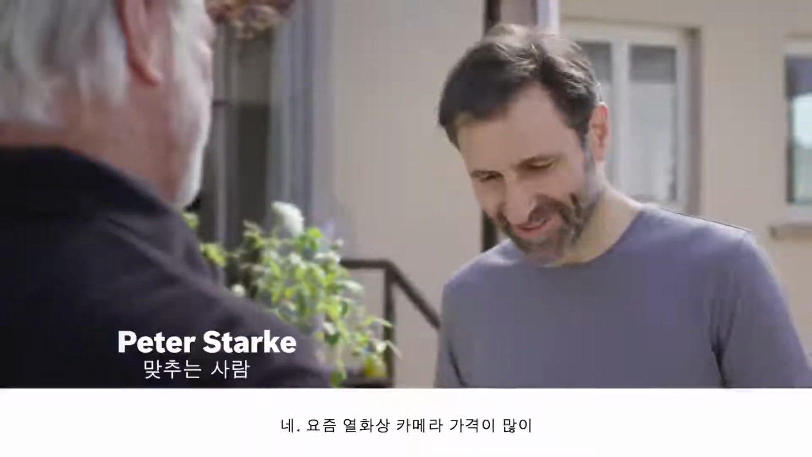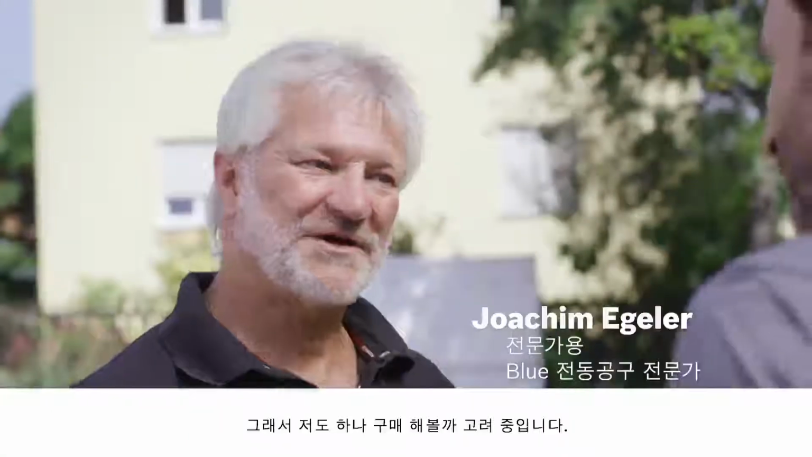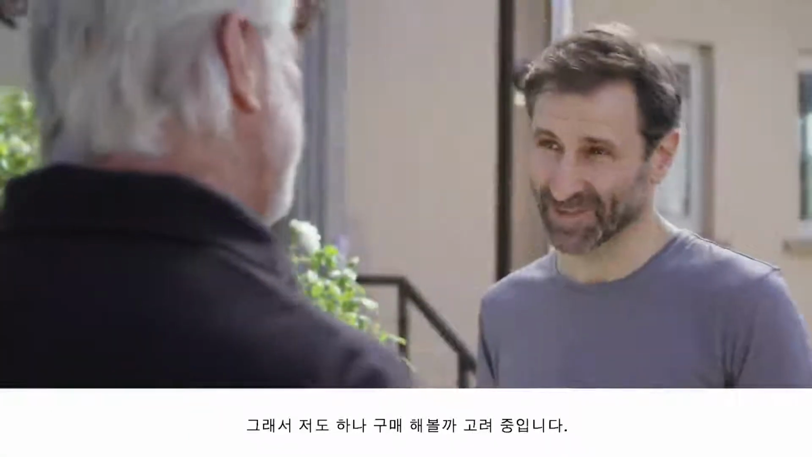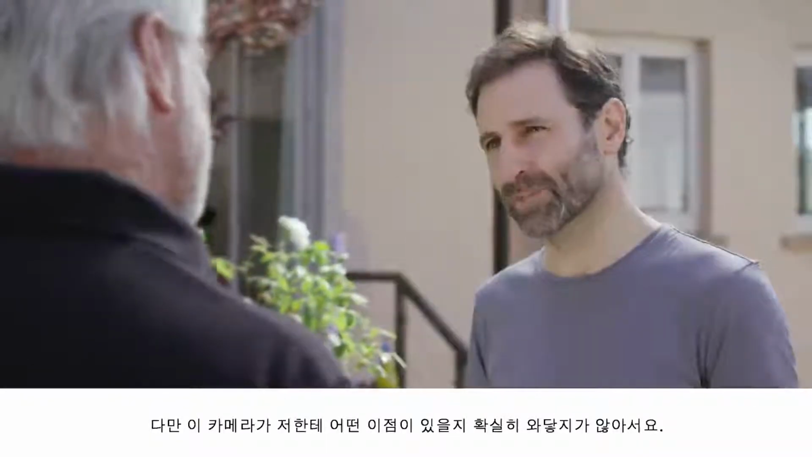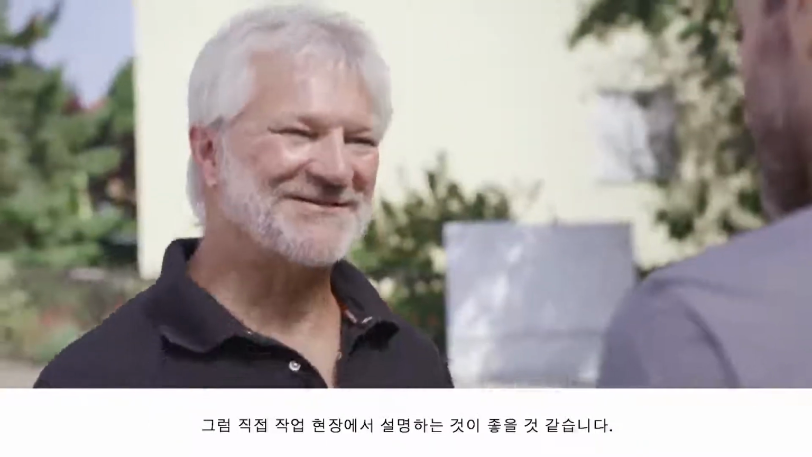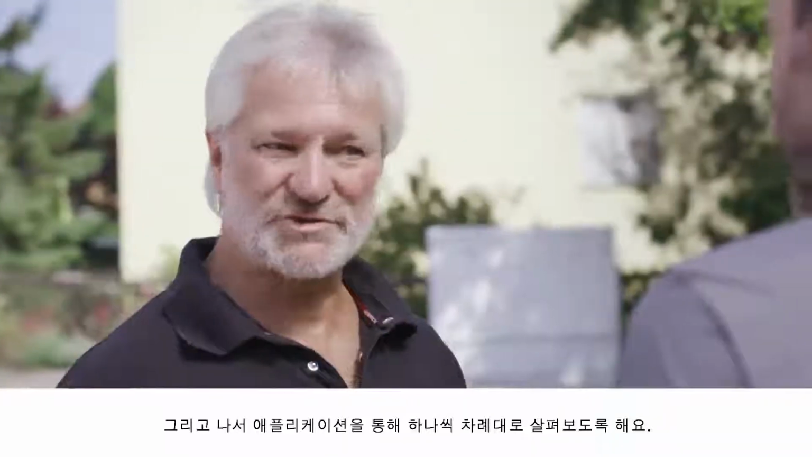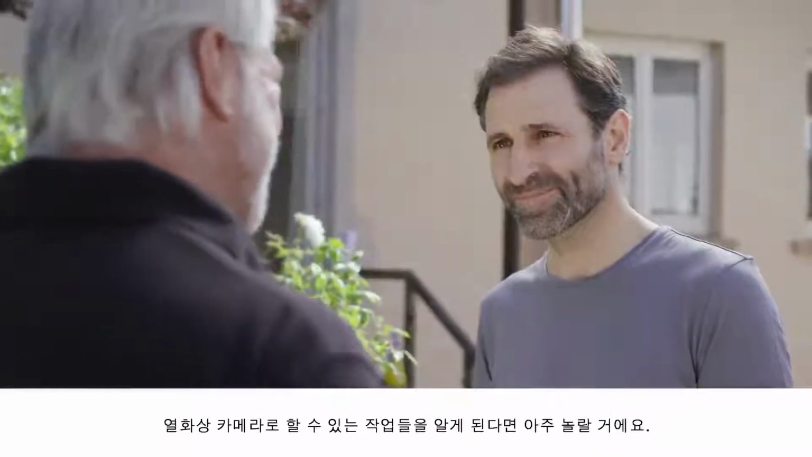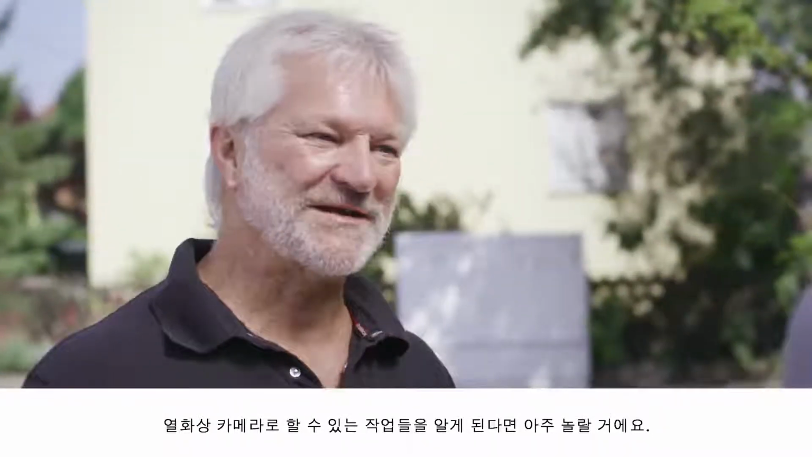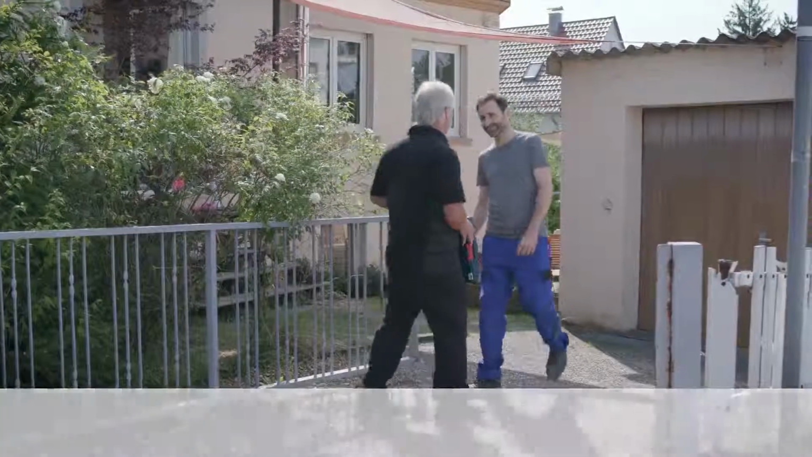That's right. Thermal imaging cameras are just so much more affordable now. Spot on. This got me thinking that I might consider buying one myself. Okay. But I'm not exactly sure about the benefits I'll be getting. Well, I'll be very happy to tell you. This will be easiest if we apply the advantages directly to your own project. We'll go through the application step by step, and I promise you are going to be blown away when you realize just how much this thermal imaging camera can do. So let's go in.